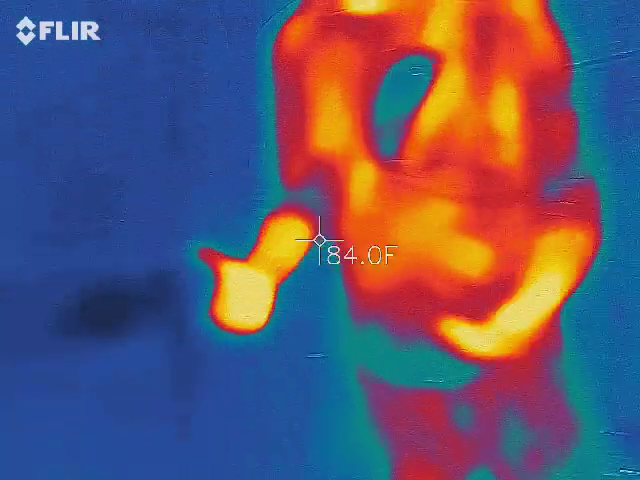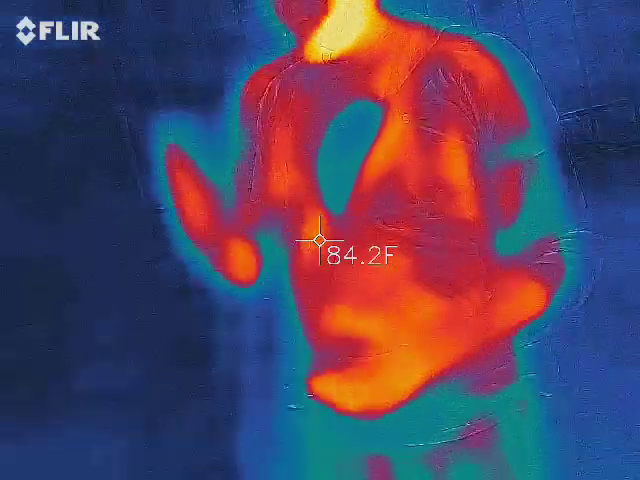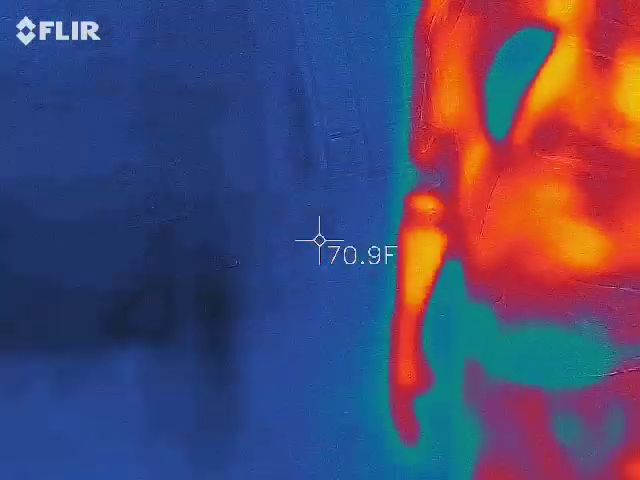So we'll go up there, and it's a very popular area. I'll do my best to keep my mask on. Again, you guys, free will, do whatever you want.